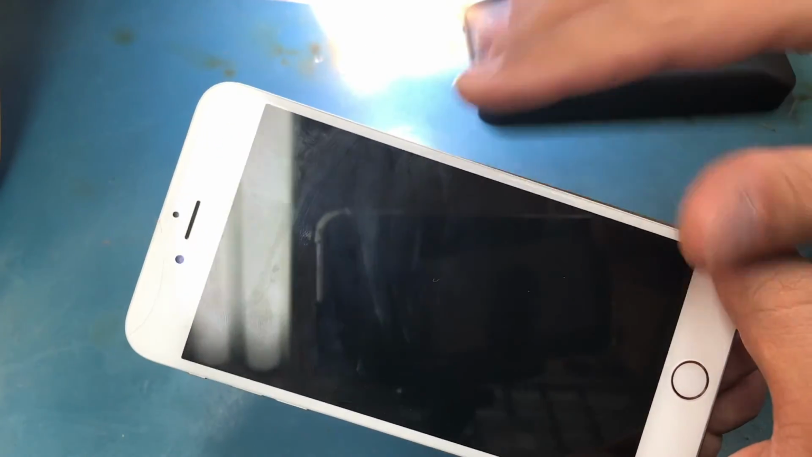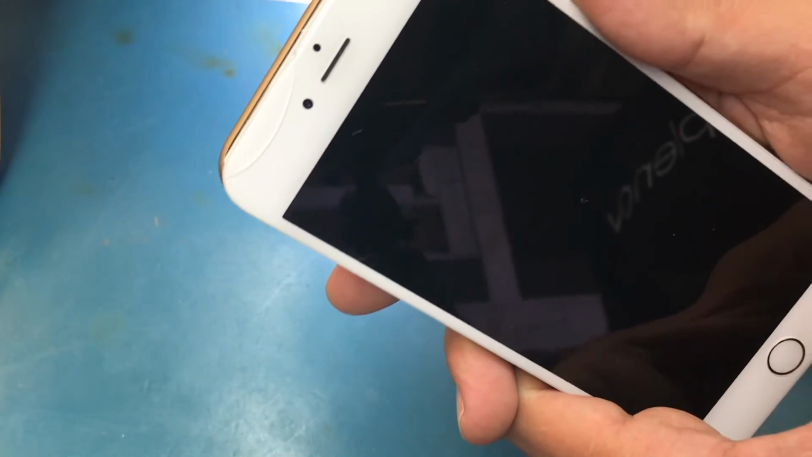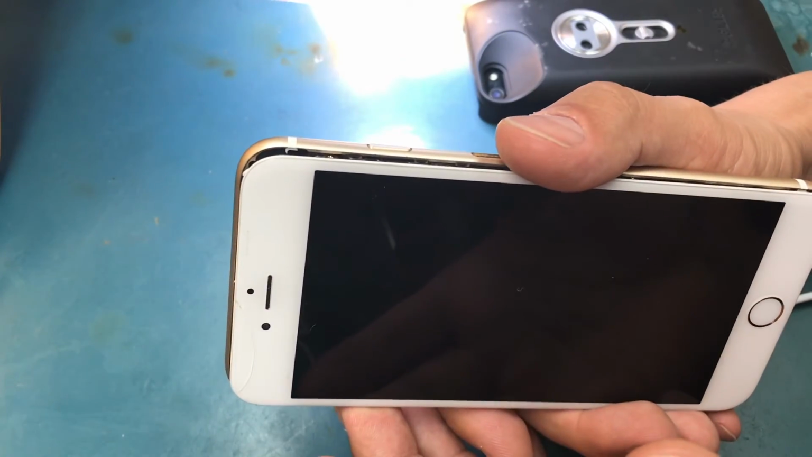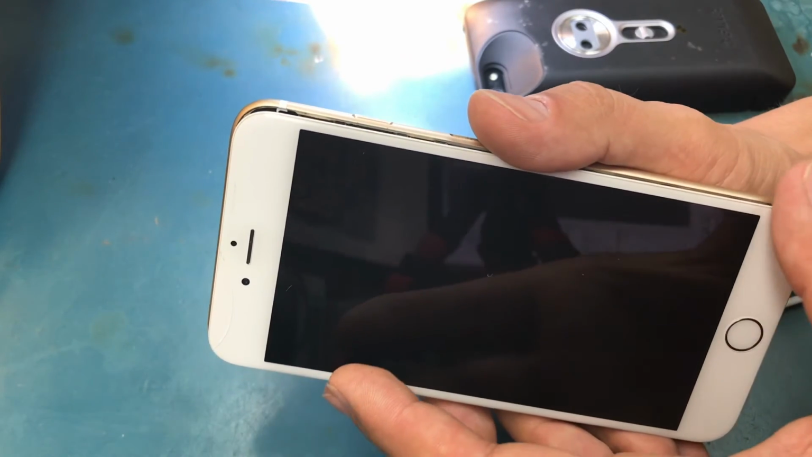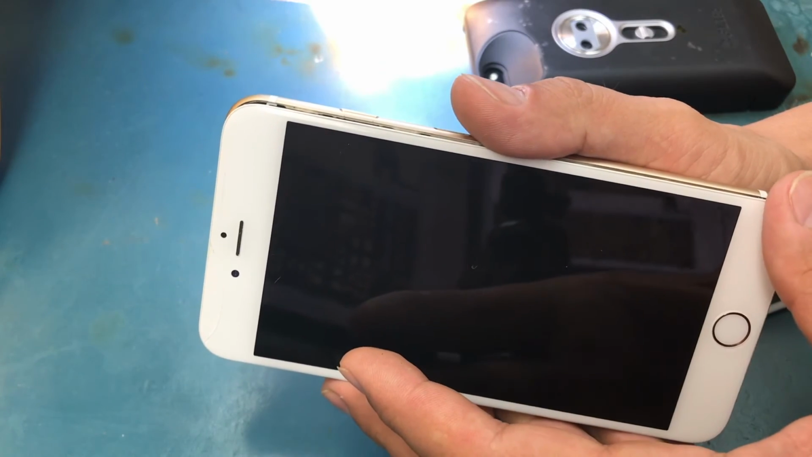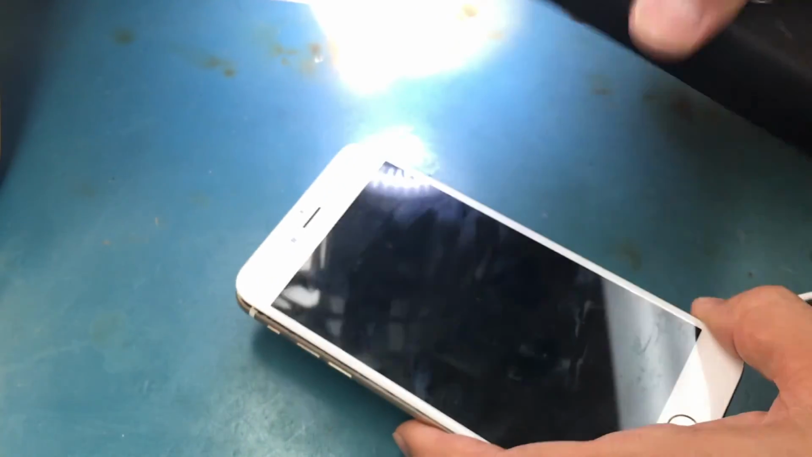When I'm recording a video, it looks a little more tedious, but when you do it without all these setups and preparations and explaining, then it can be done within like 30 minutes and you'd be completely done with the phone. And sometimes if you do it the old way, ripping all those caps, it can take quite a bit of time, and every time you need to measure the resistance, and God knows what you can overheat by just removing and replacing all those caps. So definitely, if you're in the business, have a look at this thing.